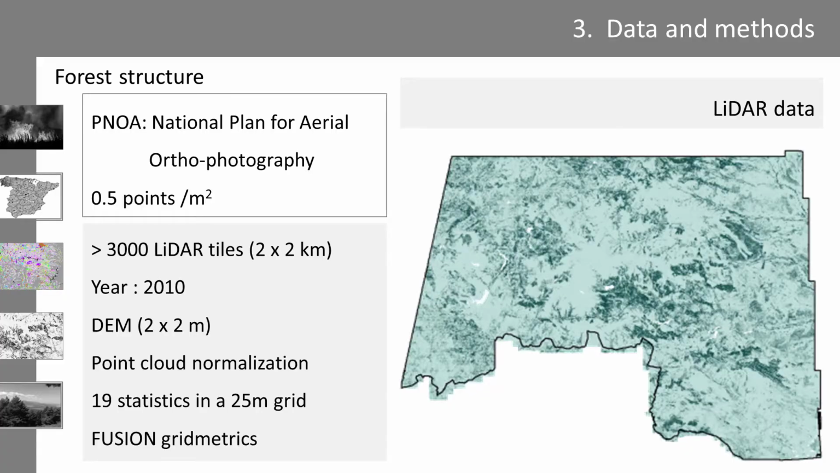And for the forest structure, in Spain, we've got this National Plan for Aerial Orography. We've got freely available LiDAR data. The bad news is that the density is quite low. We've got 0.5 points per square meter.